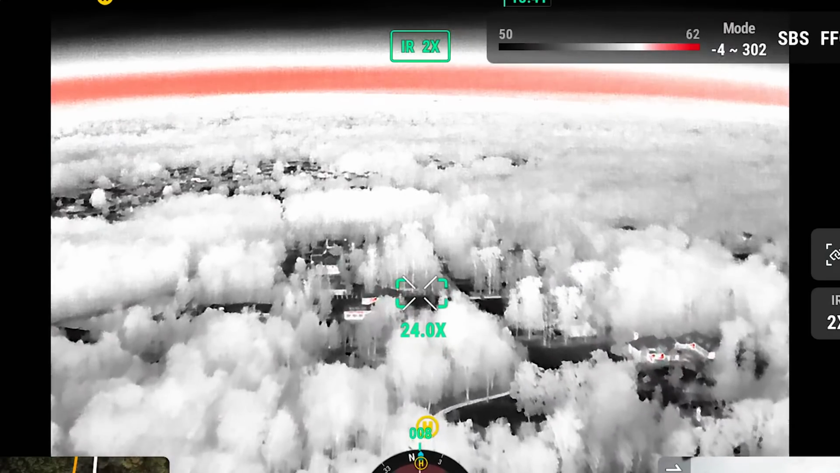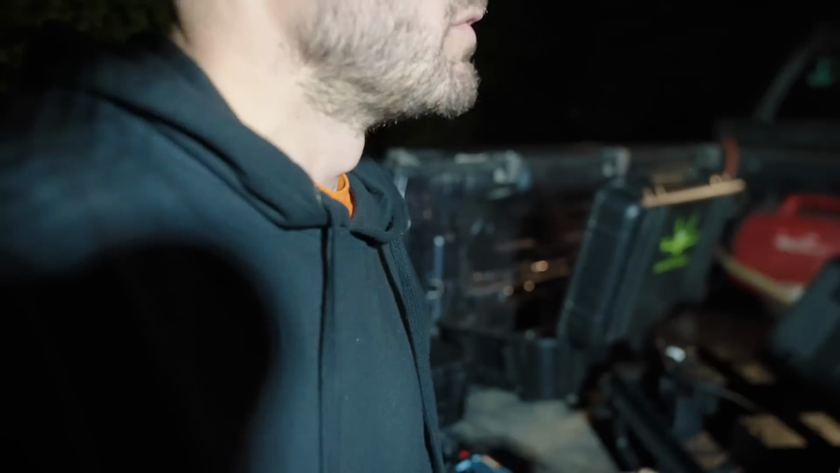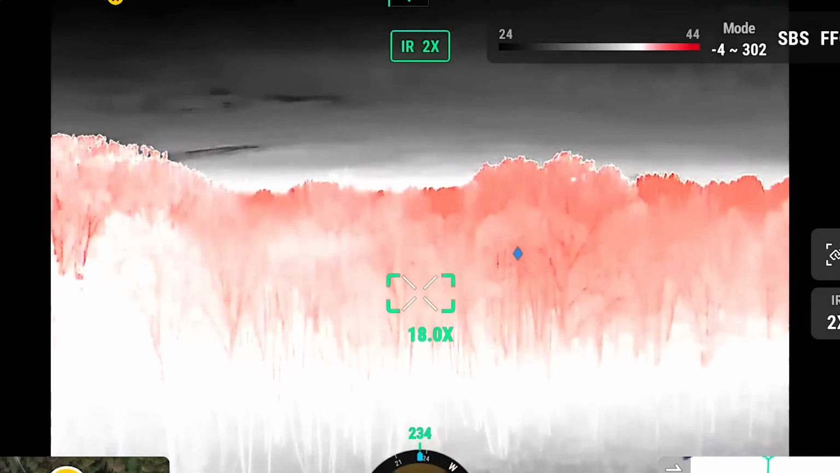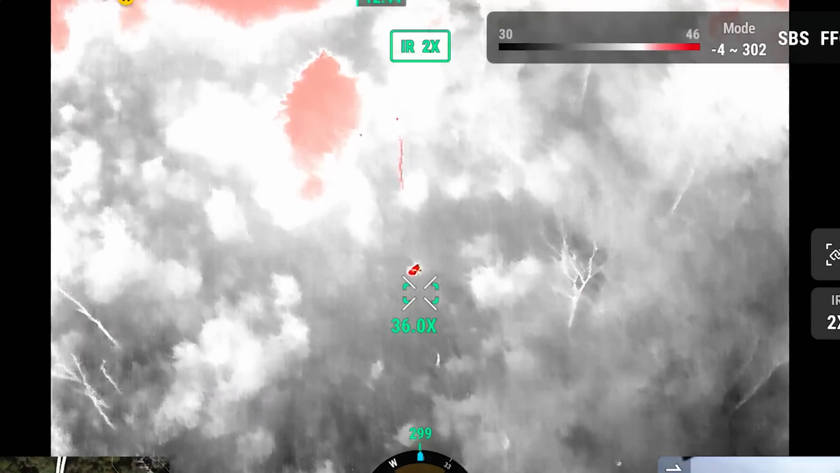We're gonna actually go around, move to the other side. With it being in this urban area, we get a lot of Wi-Fi interference and stuff. We're going to pack this up, move to a different road. All right, back at a new location. Let's see if we can find this thing. Way easier.